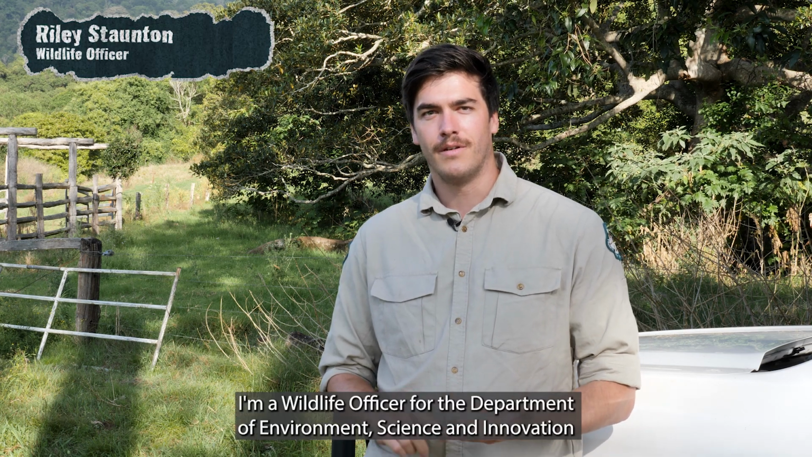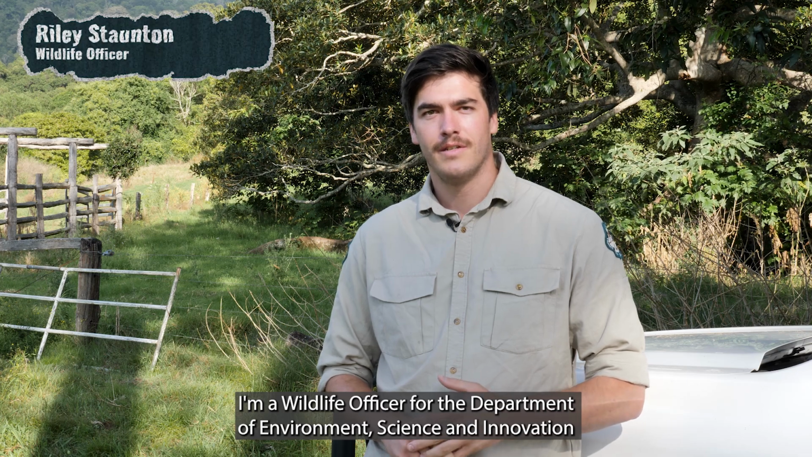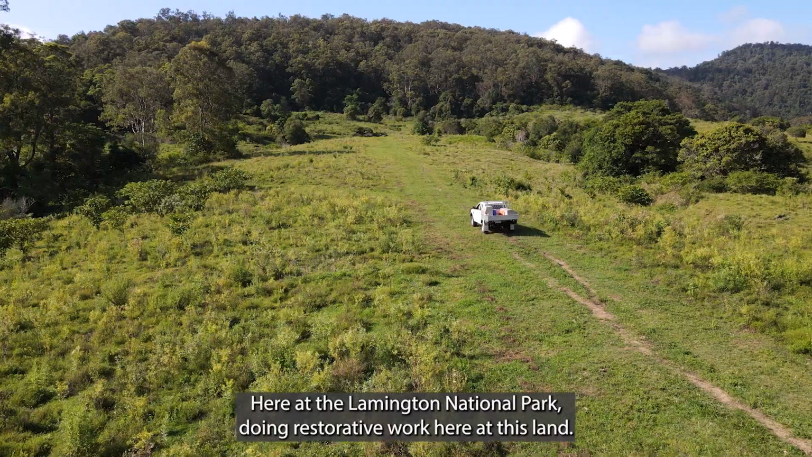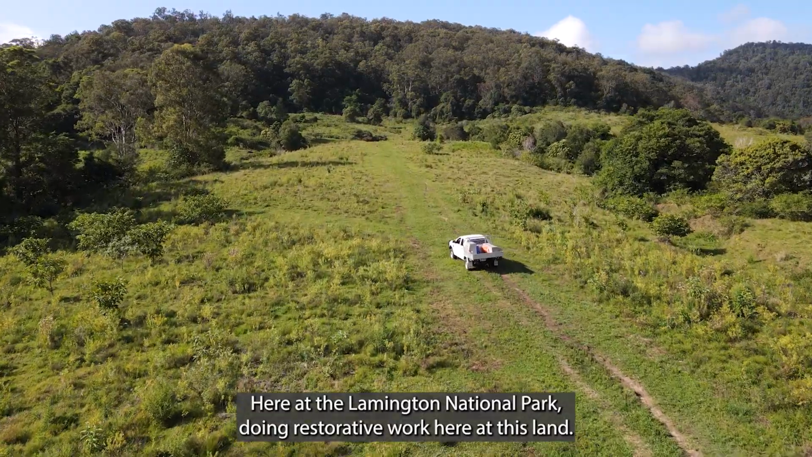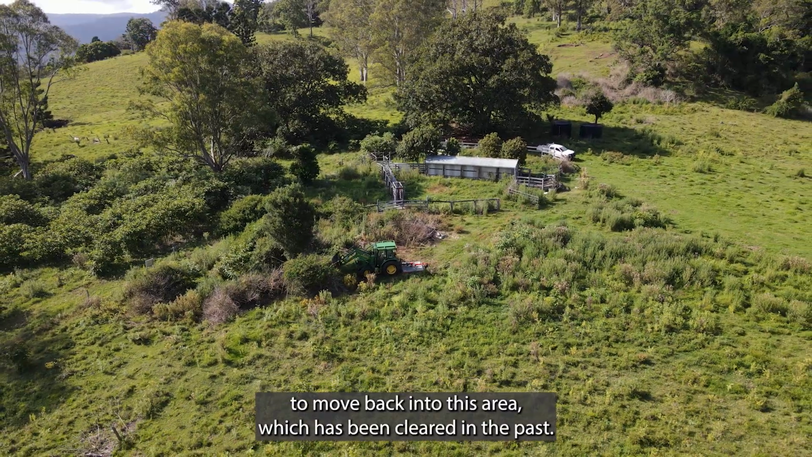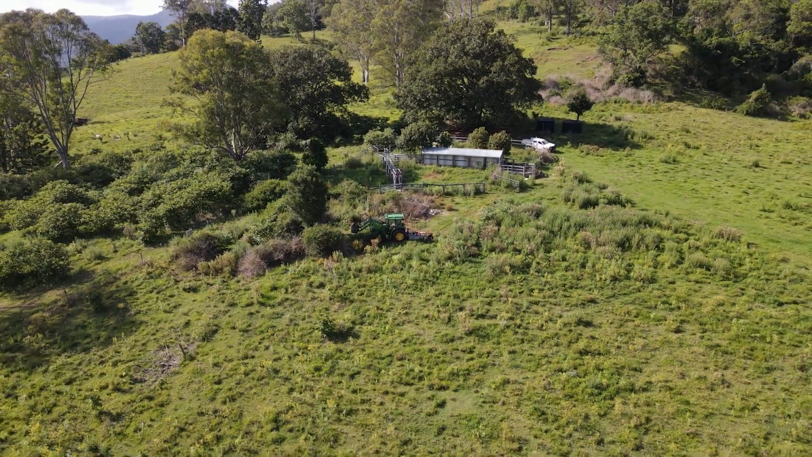My name is Riley Staunton. I'm a wildlife officer within the Department of Environment and Science and Innovation, the koala habitat restoration team. Here at the Lamington National Park, we're doing restorative work on this land. I'm hoping to encourage local koalas to move back into this area, which has been cleared in the past.